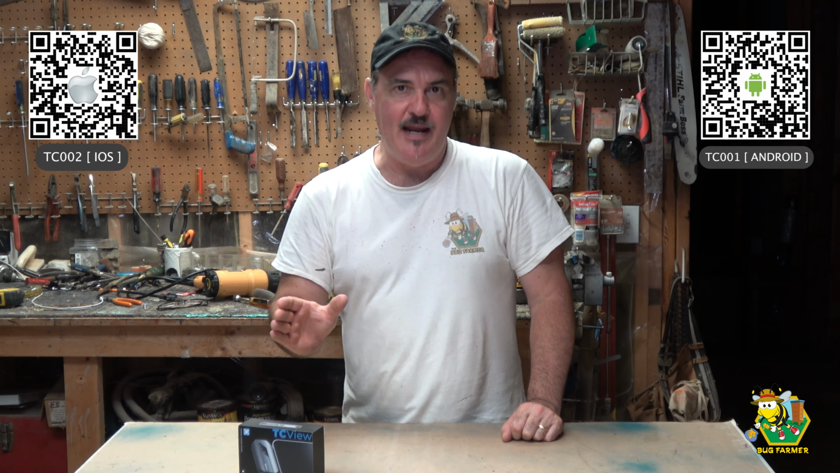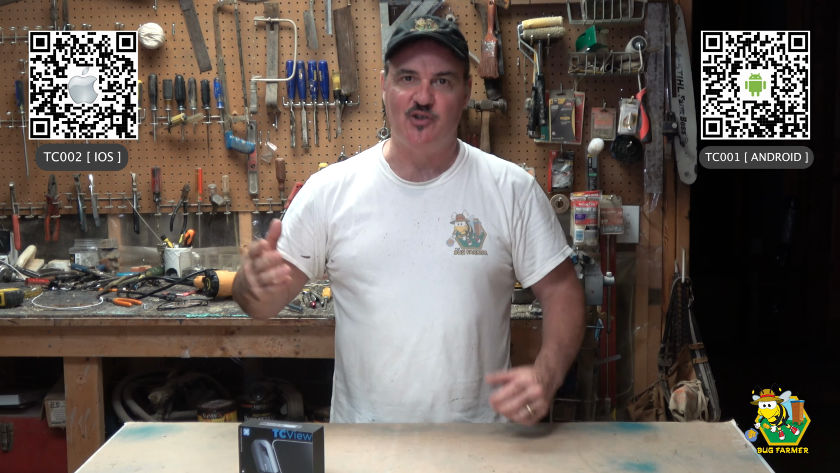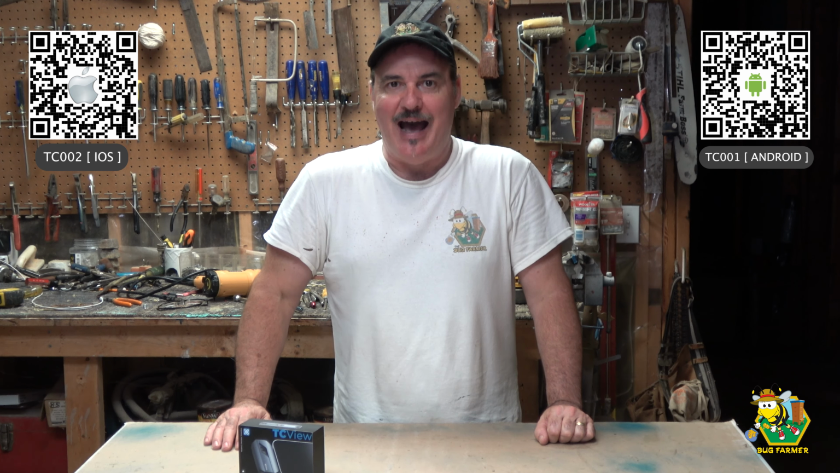I thought this would be a great thing that I could carry along with me, keep it in my car, and anytime I go to the Bee Castle Bee Yard, specifically in the wintertime, or even out in the backyard here, I could plug it into my phone and see just what's going on inside the hive.